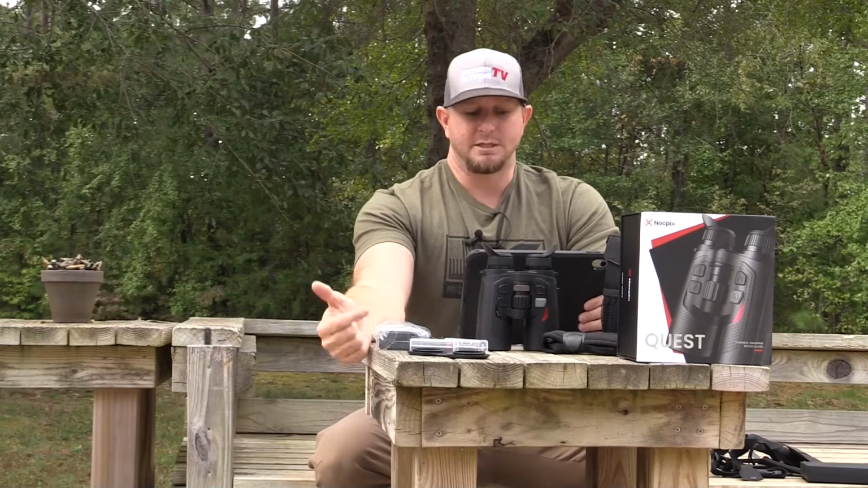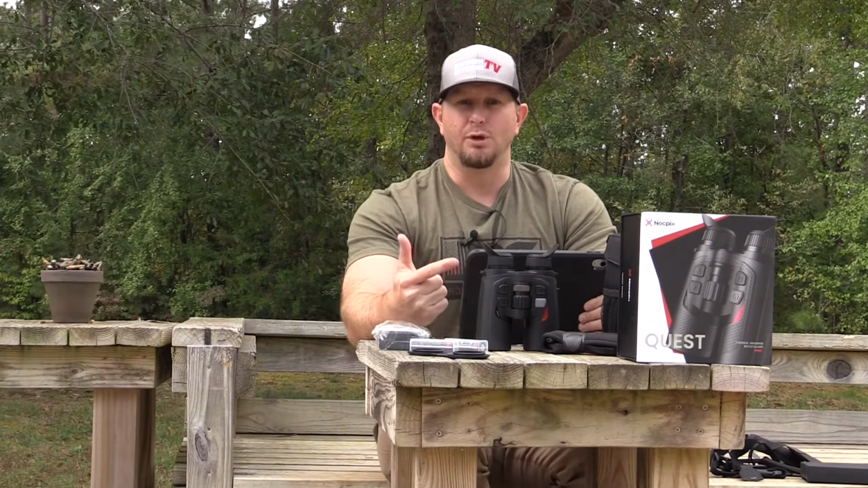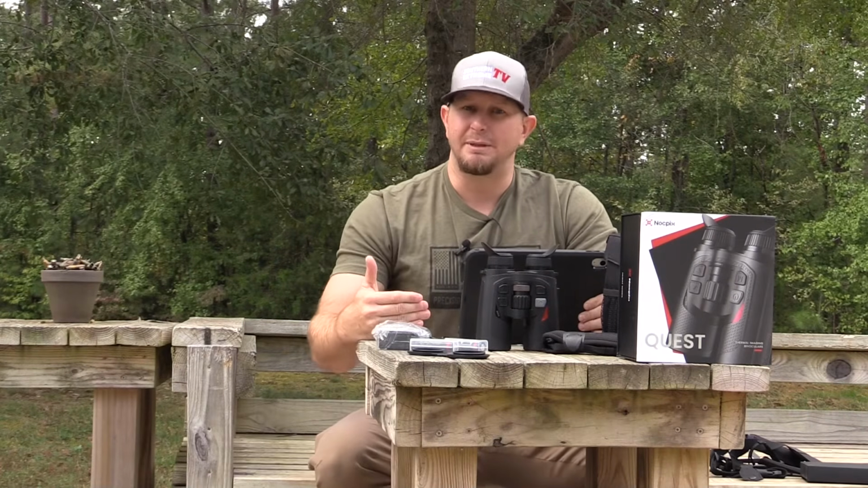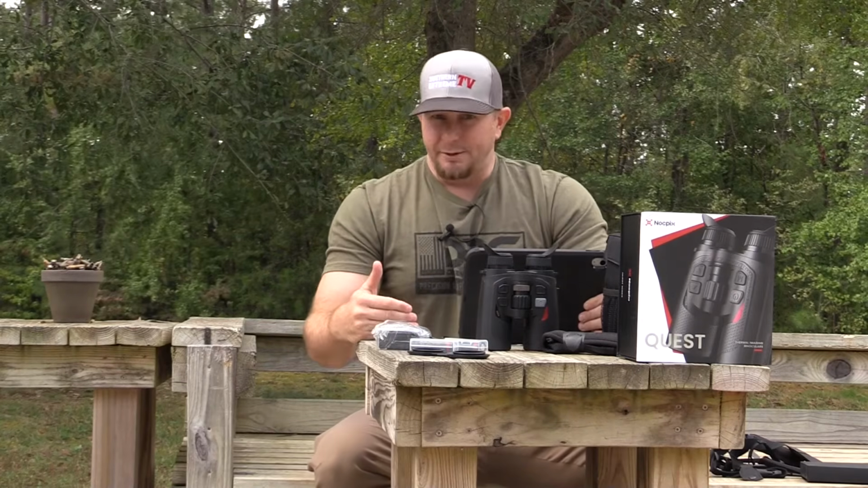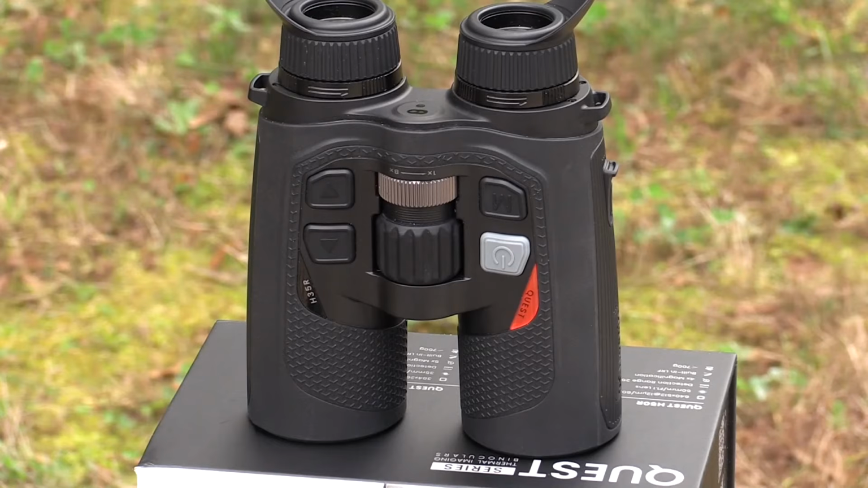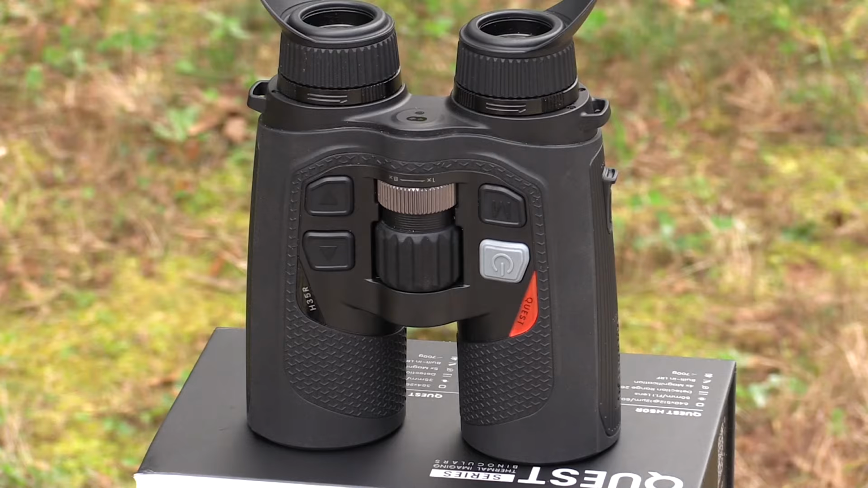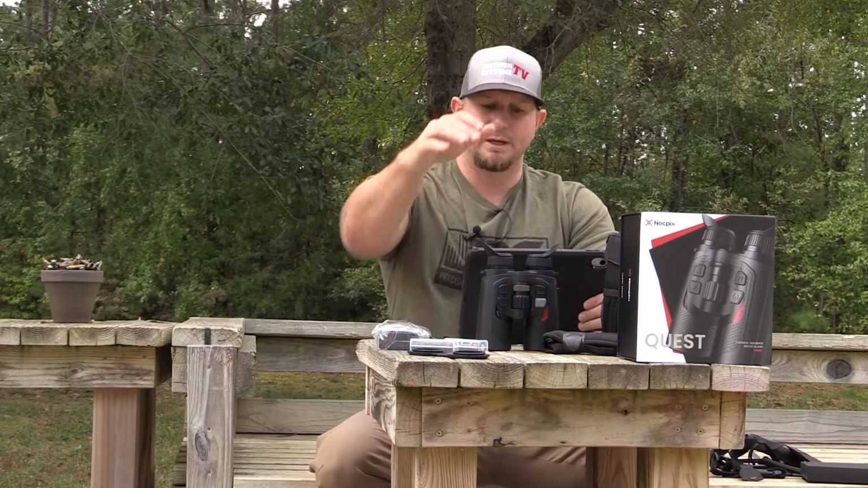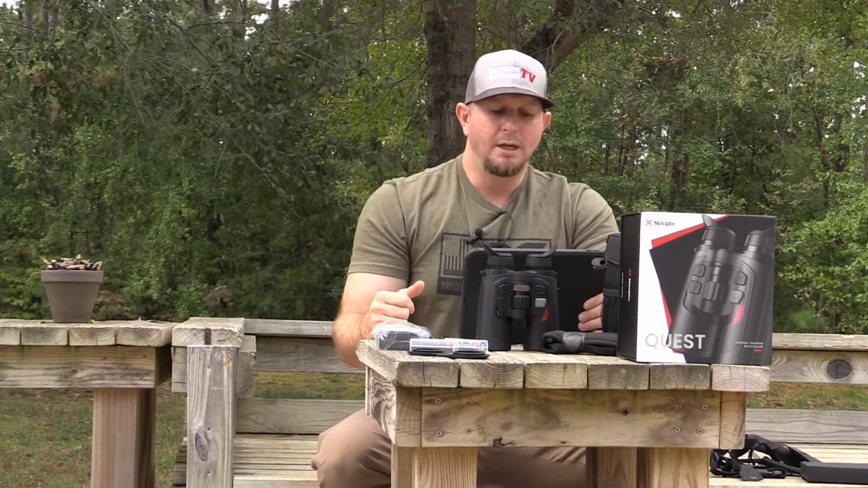Objective lens, which I've already mentioned, is a 35 millimeter. The NETD rating is a sub 15 millikelvin. So the lower that rating, the better the resolution is going to be with that optic. Sub 15 is kind of that, I'm not going to say it's the standard. Sub 15 is kind of the flagship right now. There's some out there that's sub 18, some are sub 20. The majority of the higher end optics you're seeing at that sub 15 millikelvin rating, which is really, really awesome that they were able to do that in this set of optics for around that $3,000 price range.